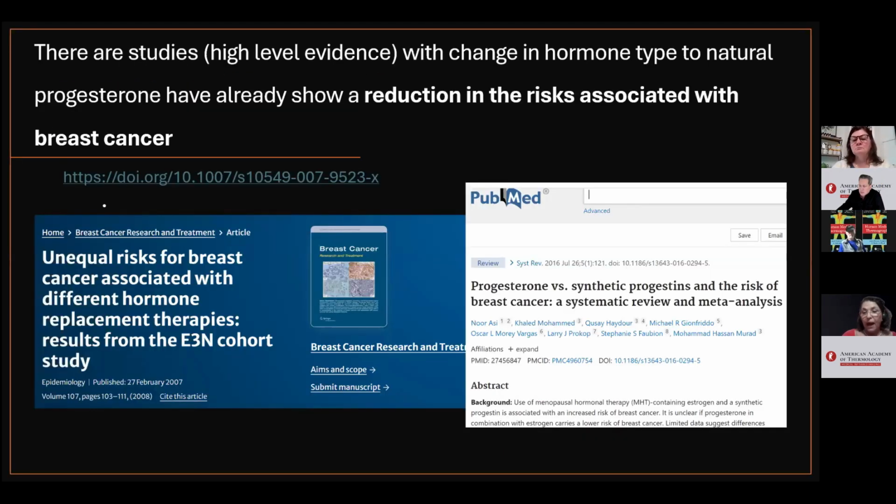There are studies with high-level evidence, like those with a change in hormone type to natural progesterone, which have already shown a reduction in the risk associated with breast cancer.